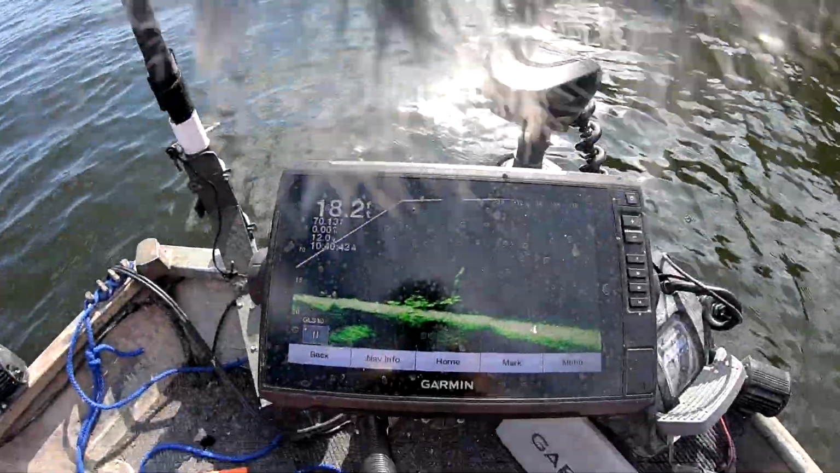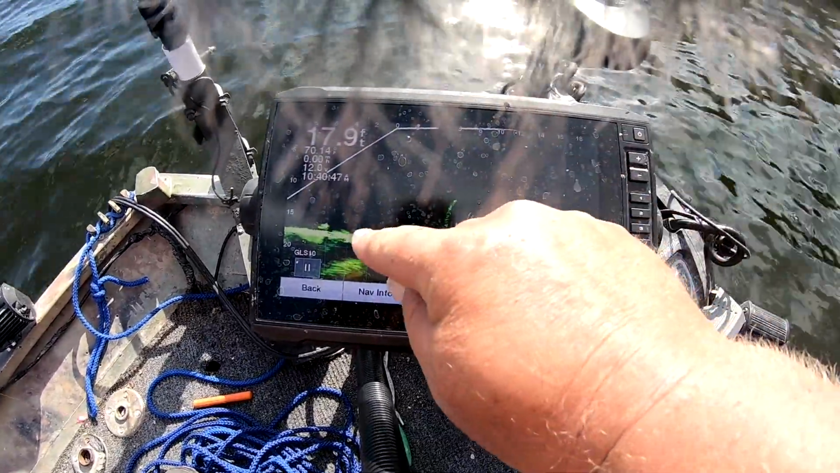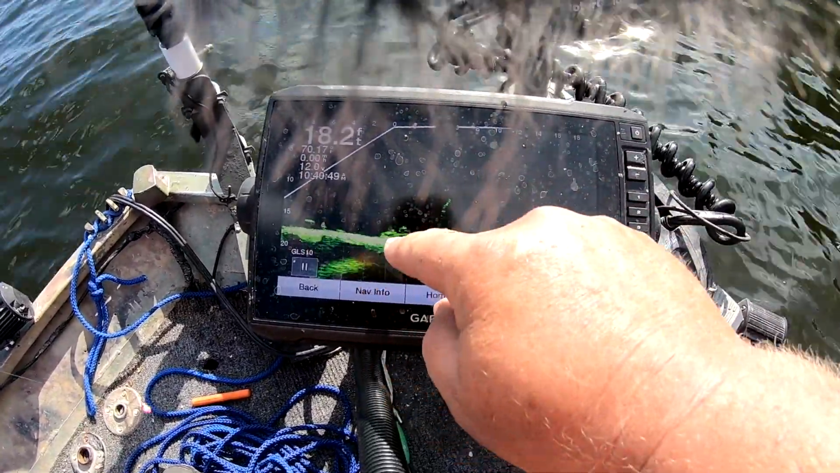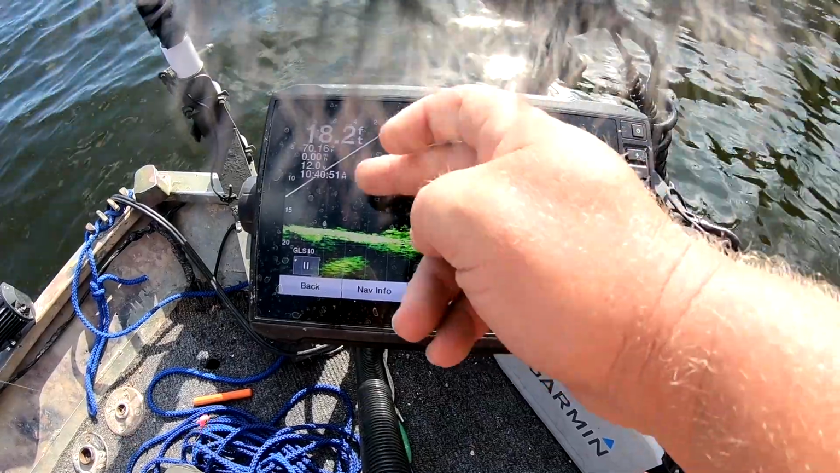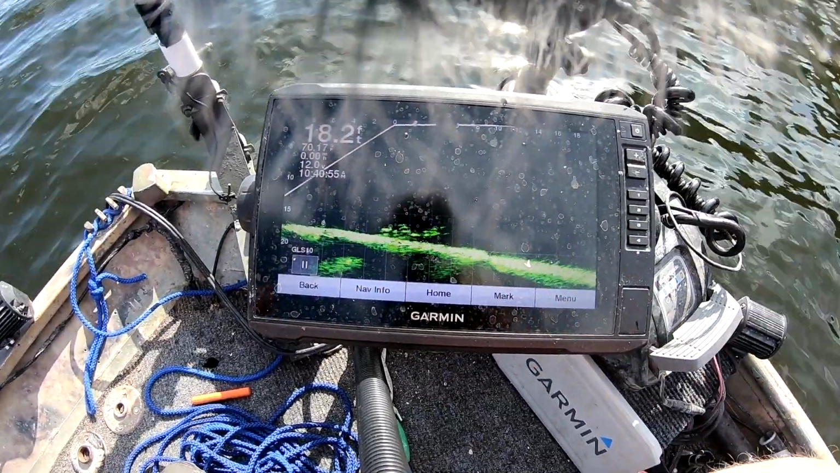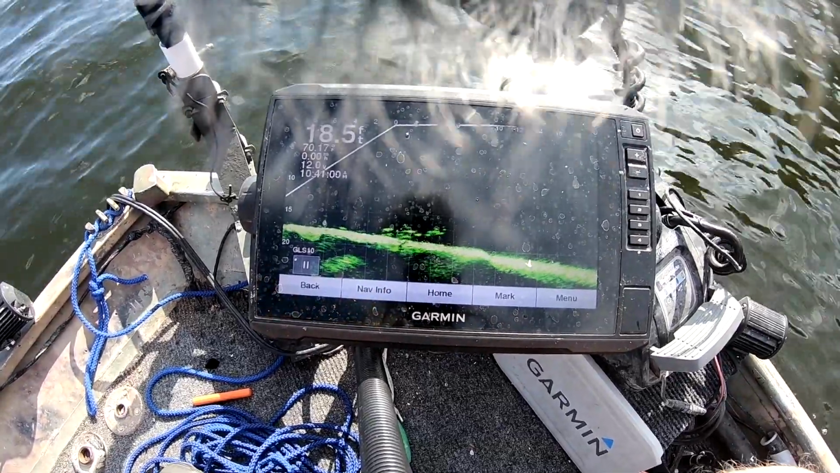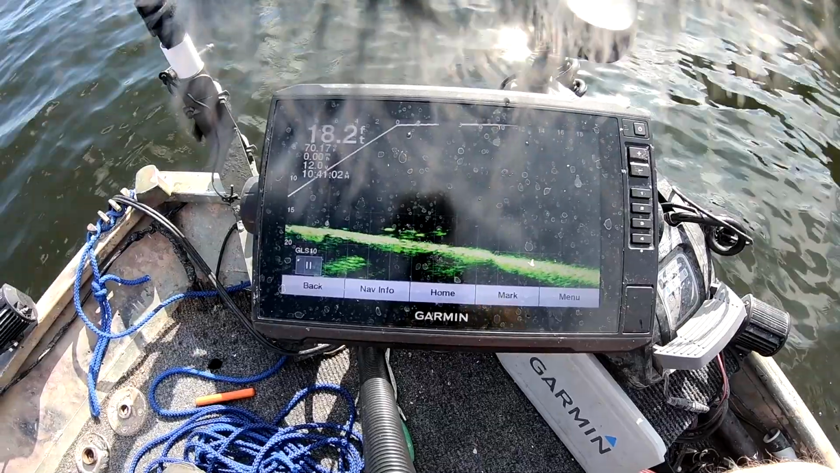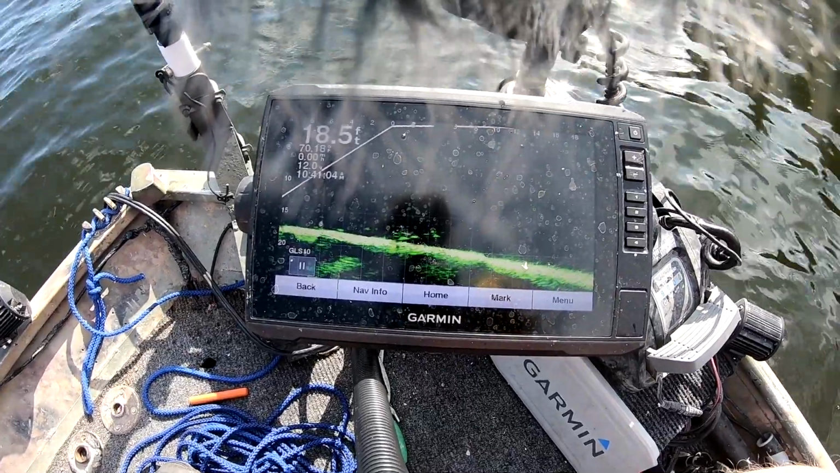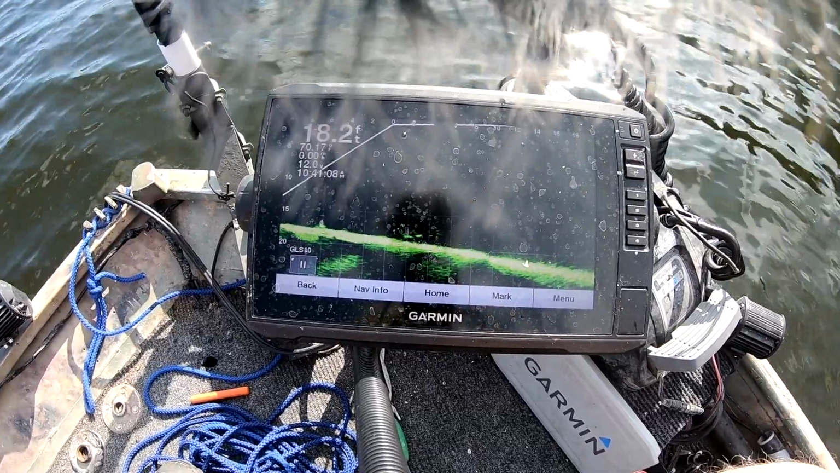Got back down there, you can see what they're on. See them all, and there's a stick there. There's a lay down. And they're all lined up through here. I'm trying to fish on the edges of them. I don't want to drop right down on top of them. I don't want them to get too skittish. 18.5 foot of water, roughly. Might as well say 19, because you gotta figure the transducer's in the water about 8-10 inches.